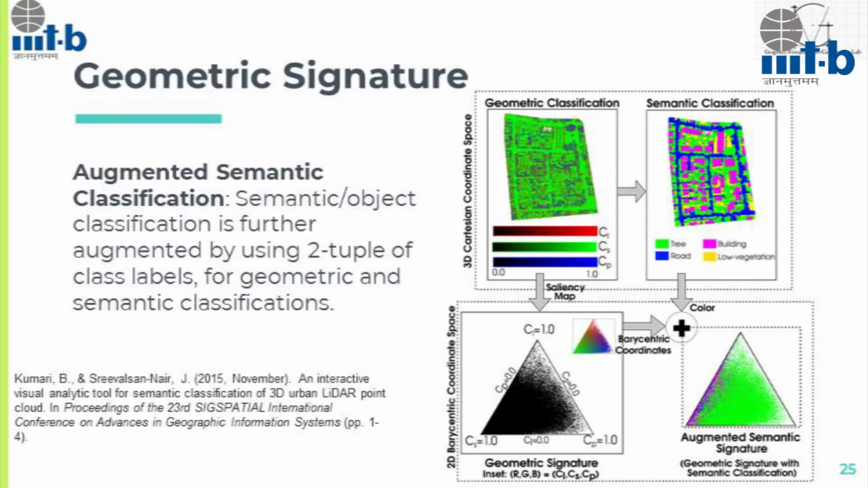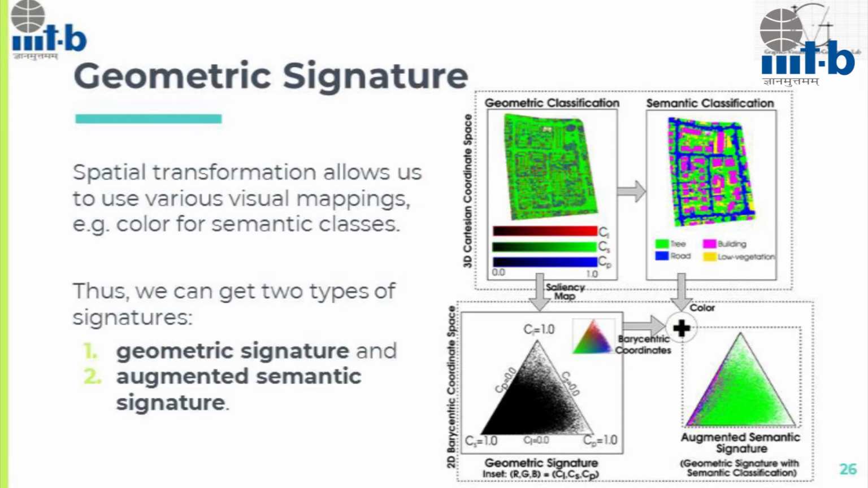So here, as I mentioned, I can augment my geometric signature using the semantic classes, and I can get an augmented semantic signature. Once I do this, I can get two types of signatures. One is this black and white one, and the other one is a colored one. Now why is this important?